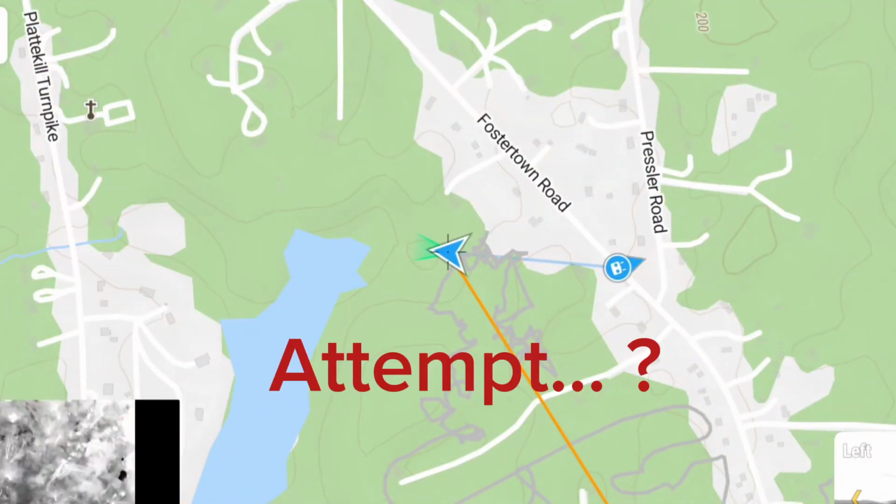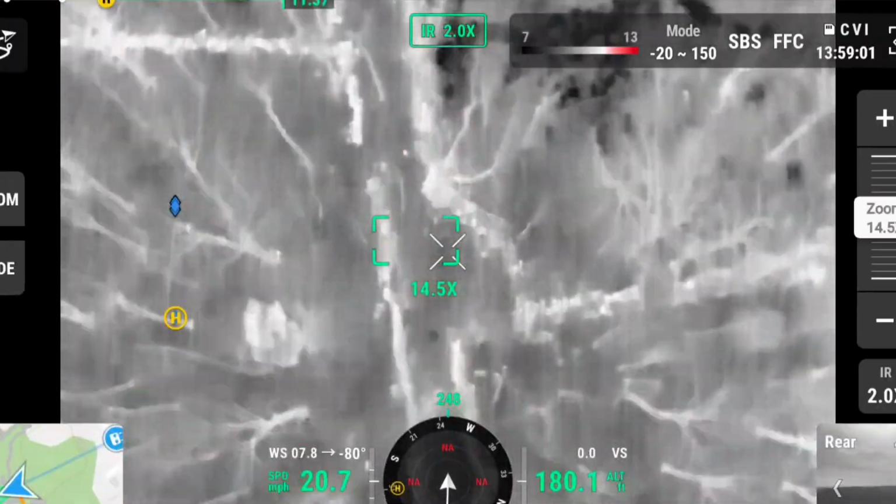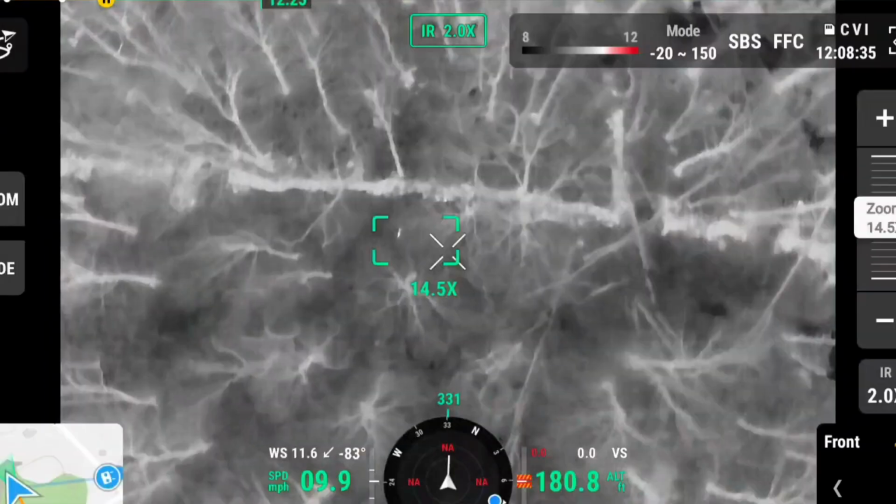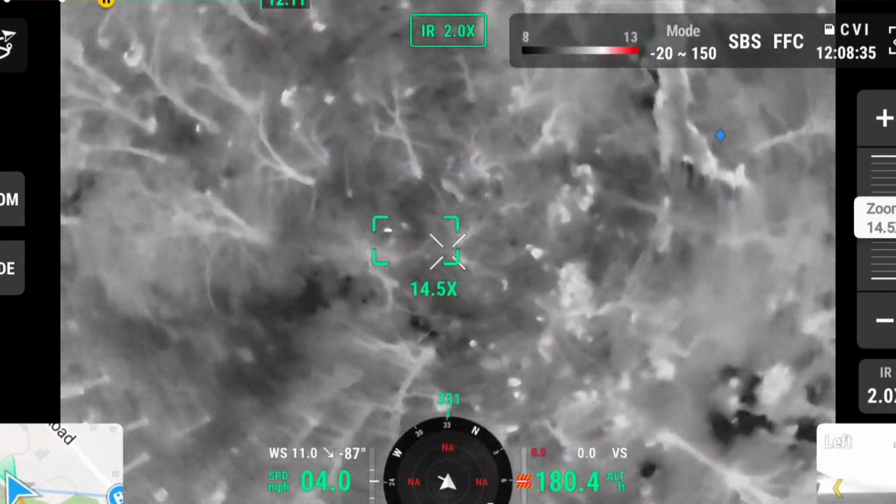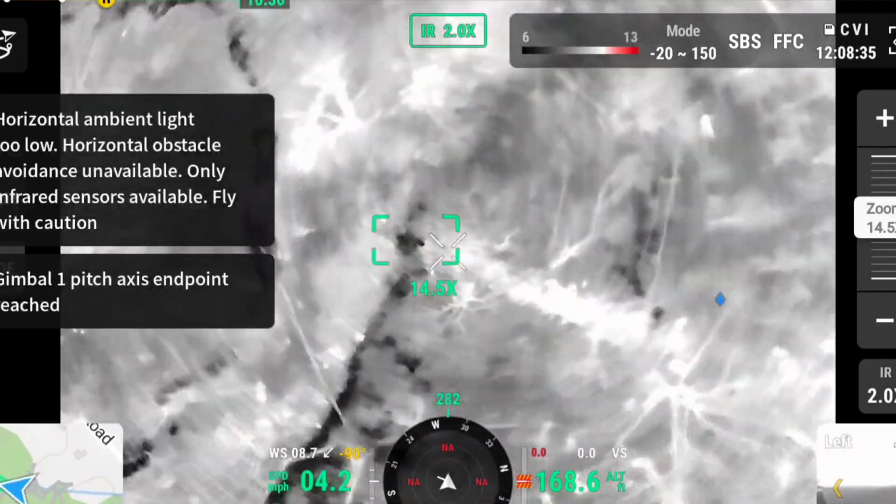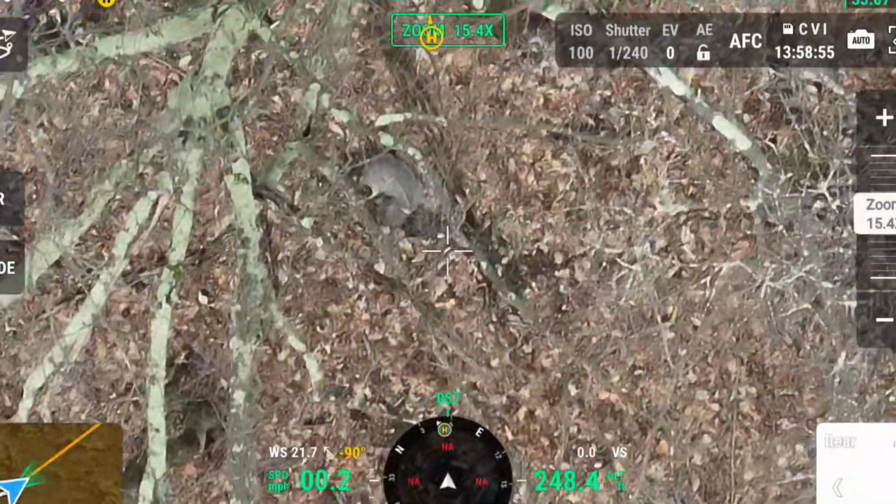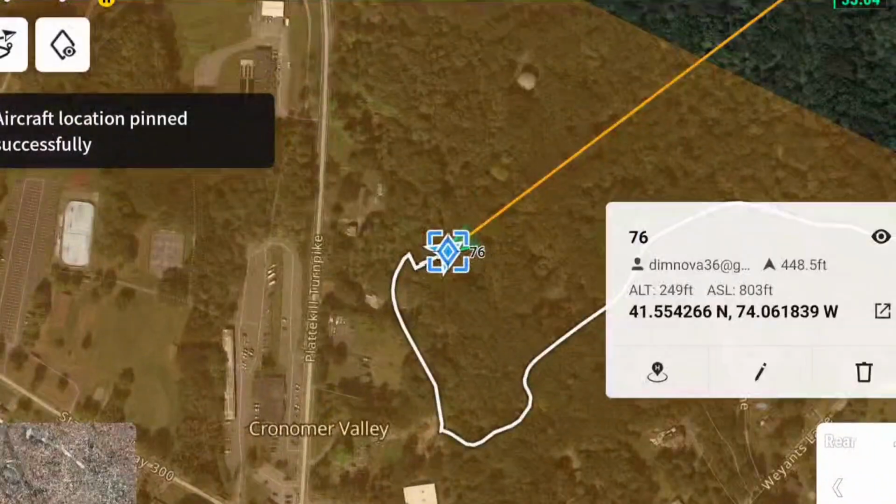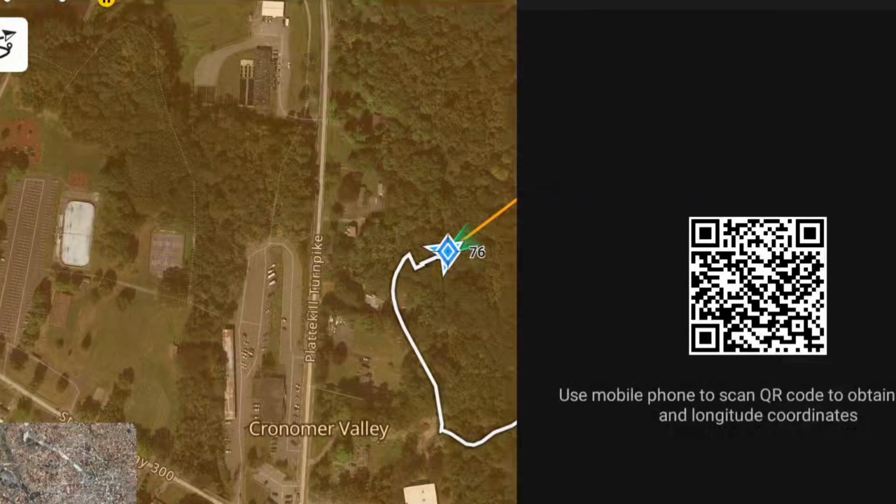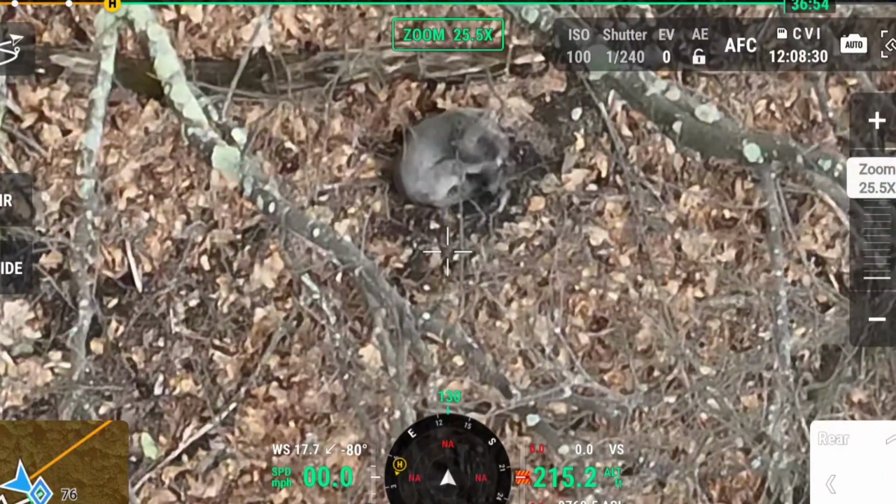So it wasn't until the next day, the next morning, they got a sighting. She had moved considerably further to the south, nowhere near the trap. A homeowner spotted her in their backyard, went out, and unfortunately spooked her. She ran back into the woods, but at least we knew the general area that she had moved overnight. So here we are, we're moving on to day 2. She was about a half a mile to the south, but at least we knew the general area where she was staying.